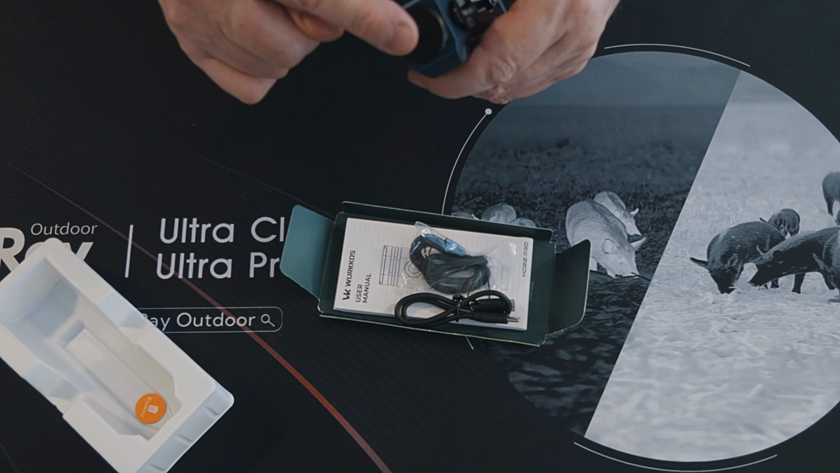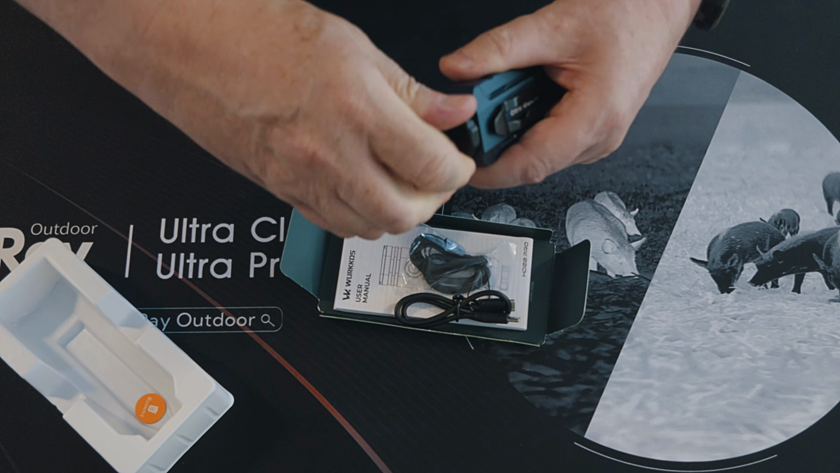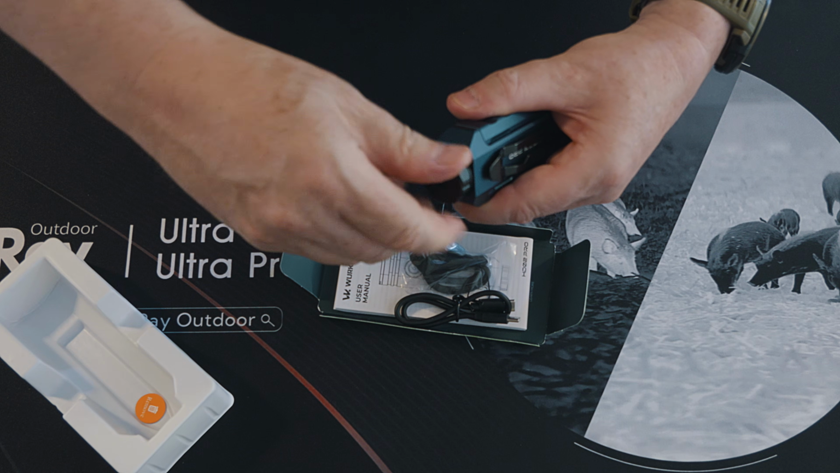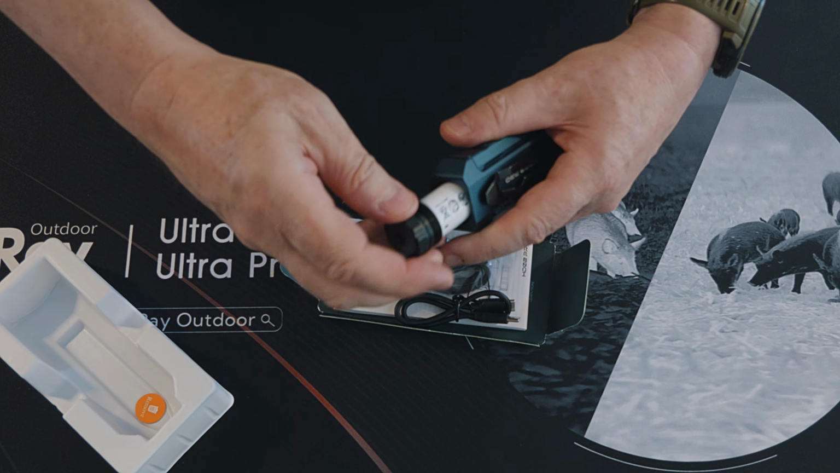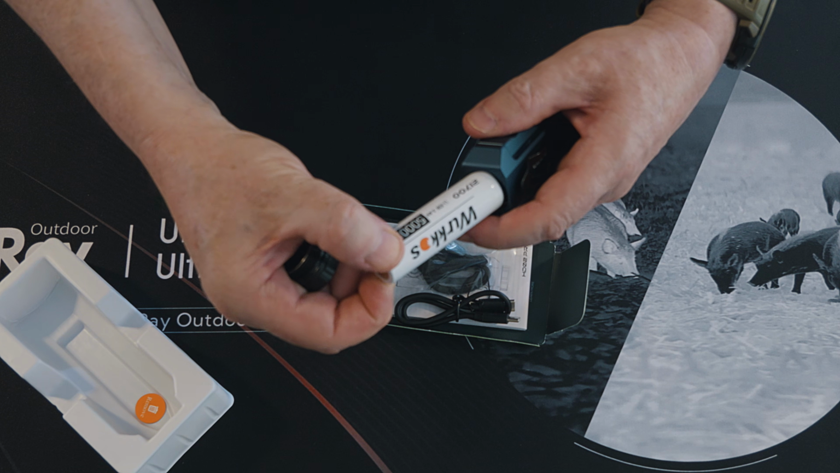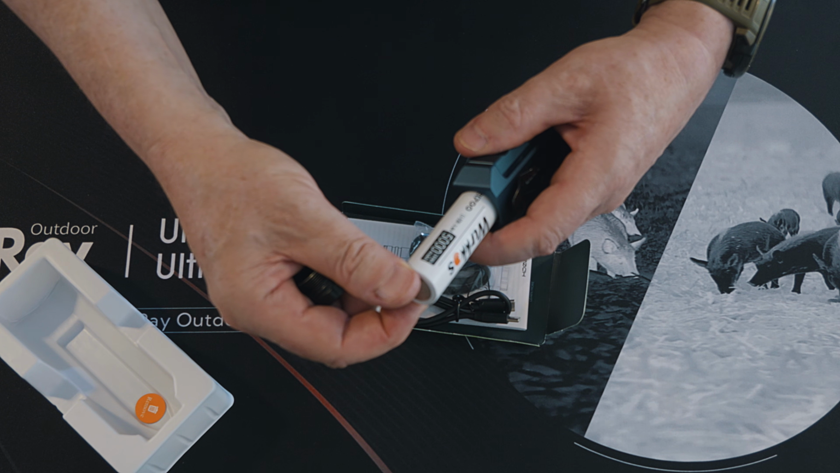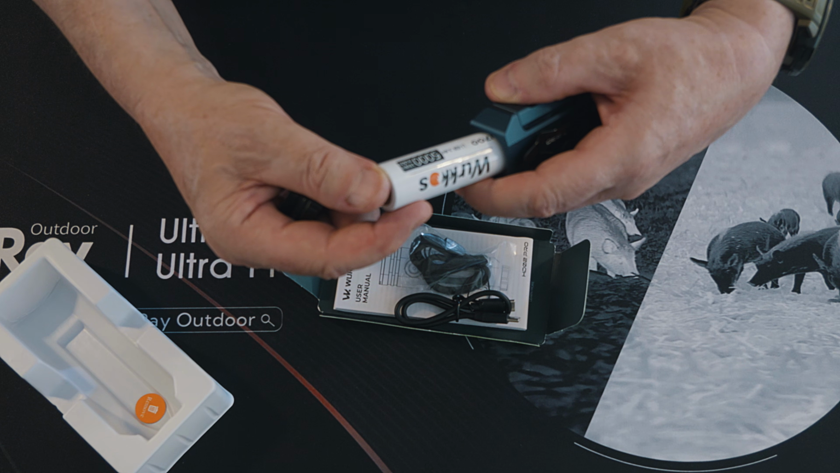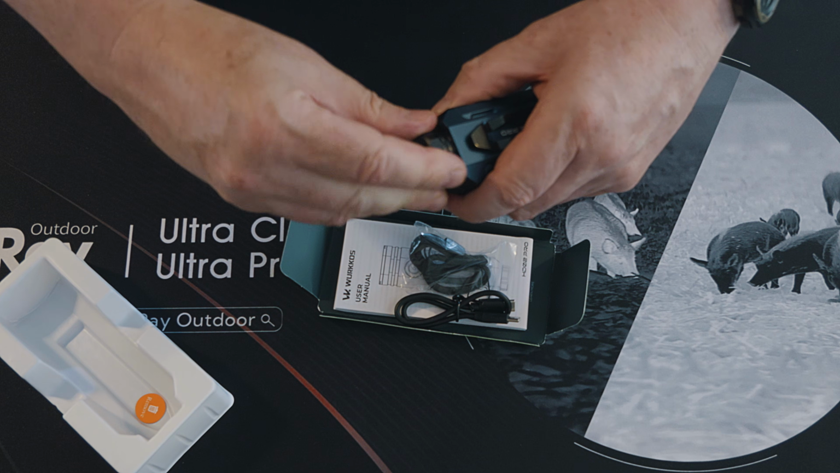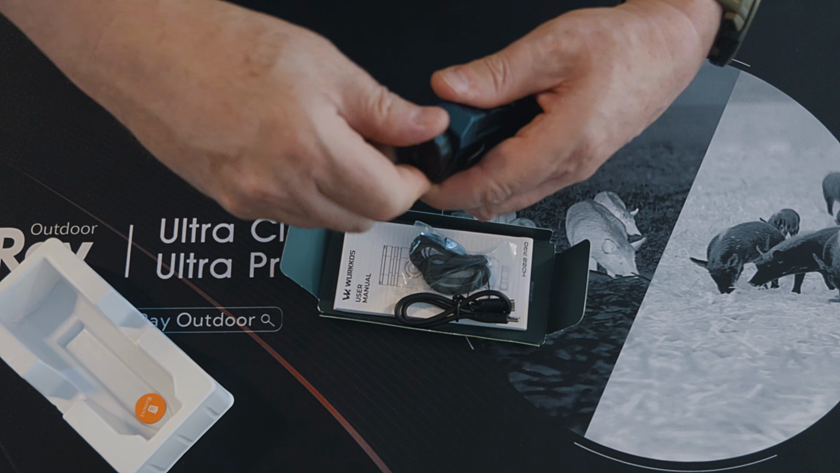And that actually just goes inside here. This just unscrews. I'll show you. Very easy. It's got a nice seal on it as well. And there you can see a nice 21700 battery. That's 3.6 volt. So that lasts quite a while.